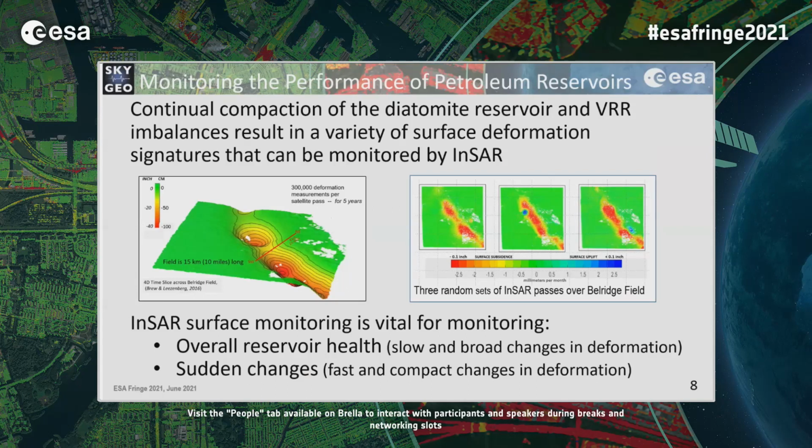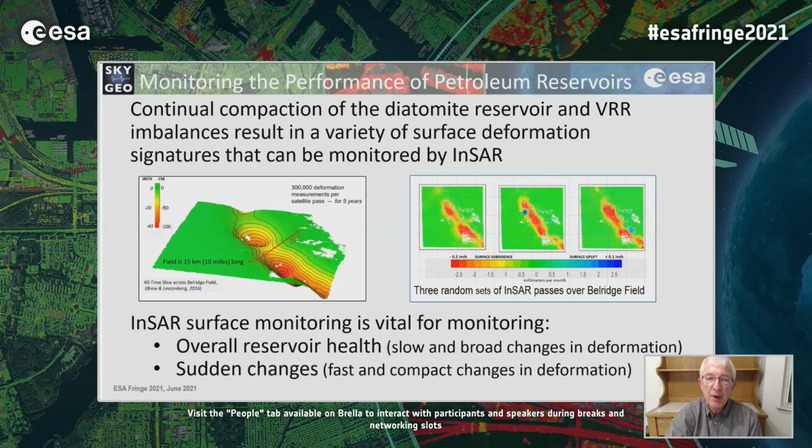And even though there's continual compaction, there are spots within the reservoir where things go out of balance. And this is the field, 15 kilometers long, about 4 kilometers wide.